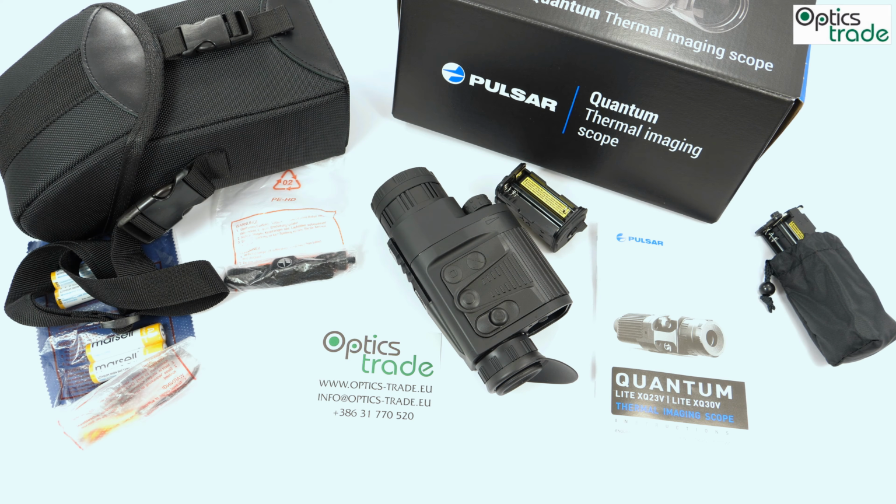What I think could have been done better. Well, the turn-on time is a little bit long. There is no Wi-Fi connectivity because this is a light model, so there is no way to connect it with the Stream Vision app from Pulsar, which is also one of the best things they do, in my opinion.